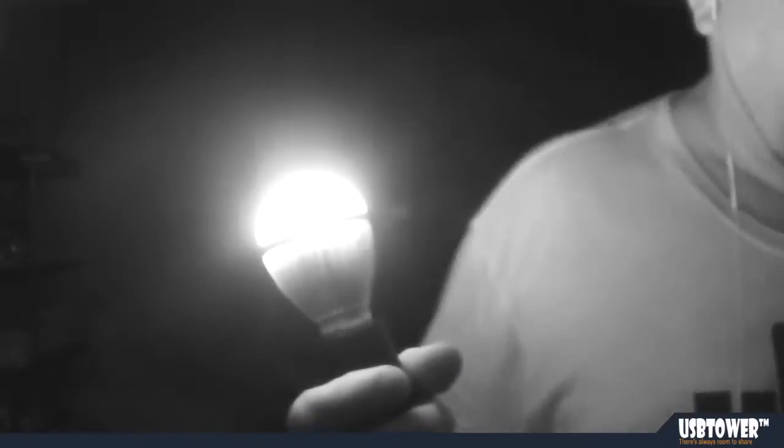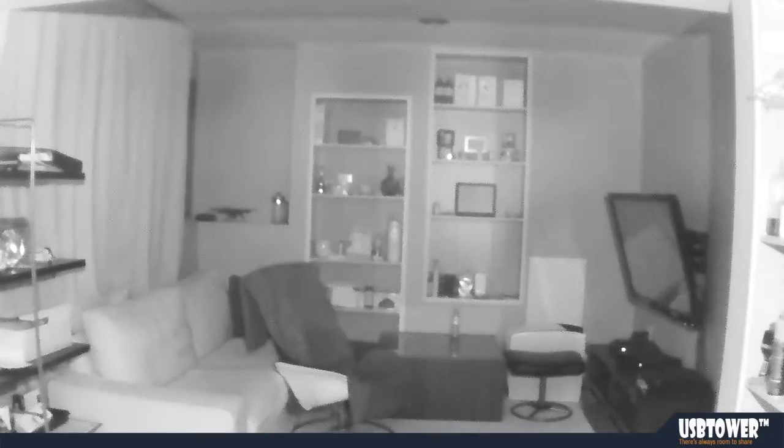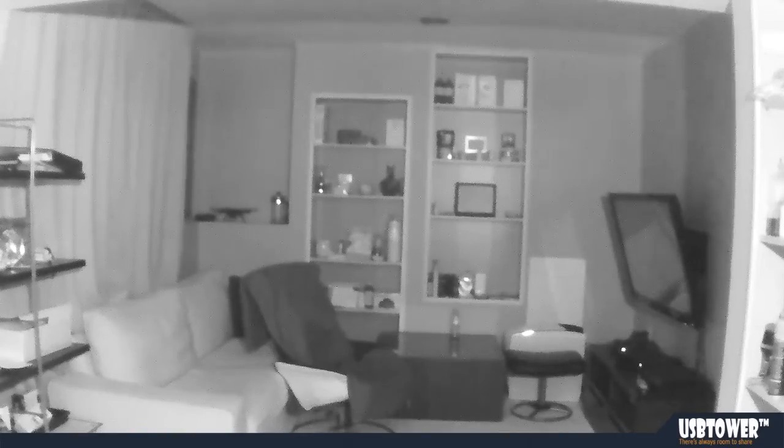Okay, with the lights off, the camera just switched into night vision mode. You can't see it too well, but if I go behind the camera, and the bulb is behind the camera as well, the room is pretty well illuminated. We can see it. It's doing a pretty good job.